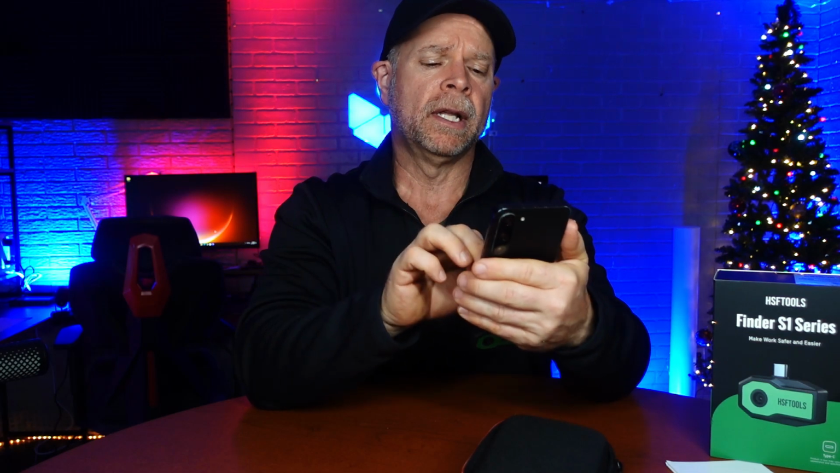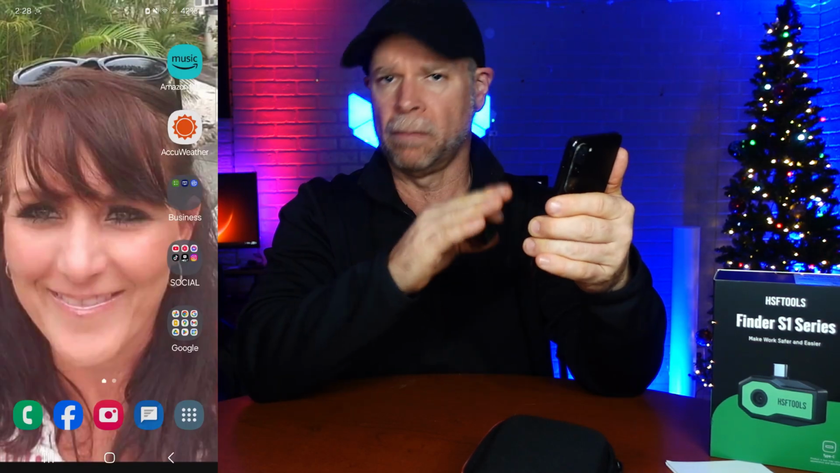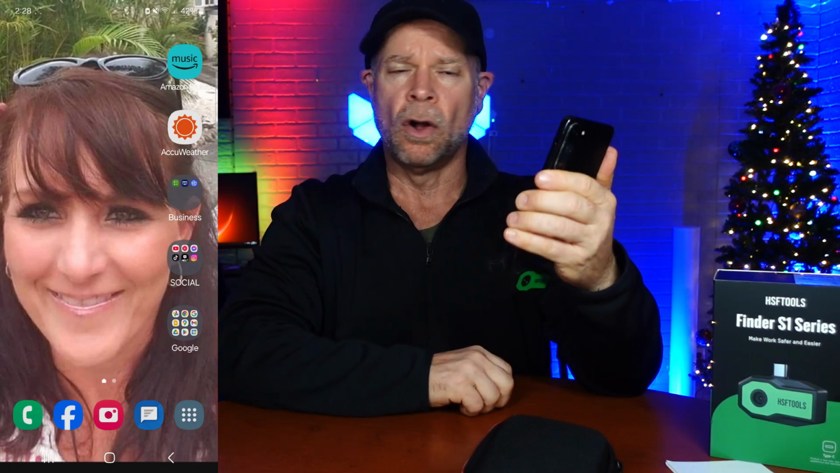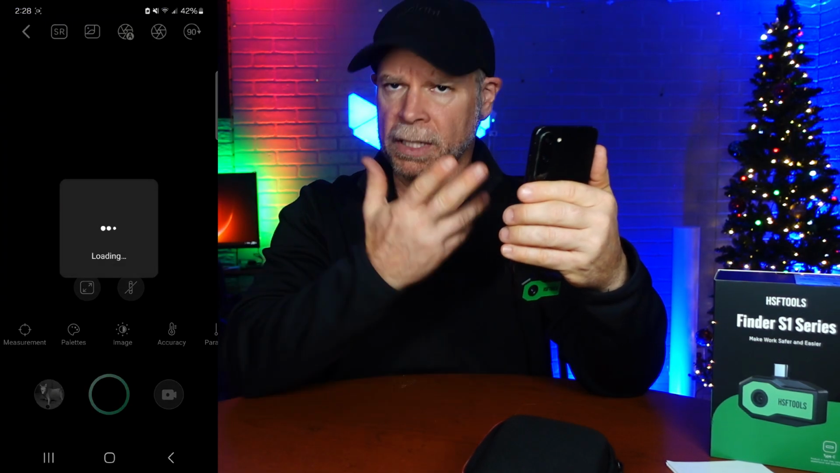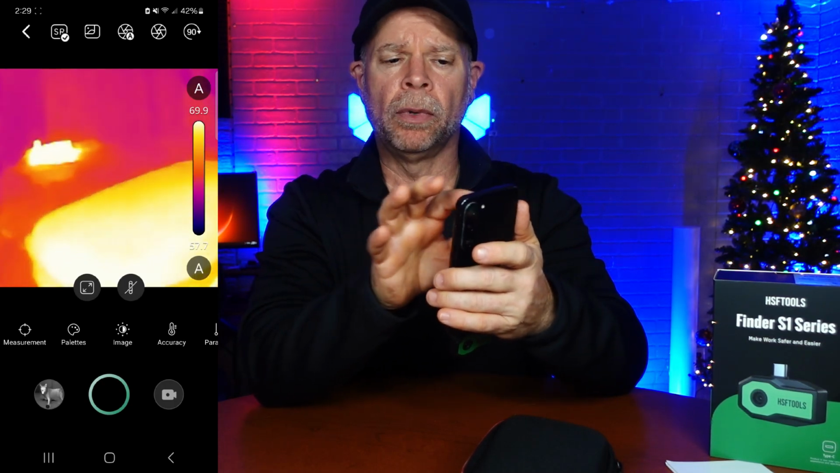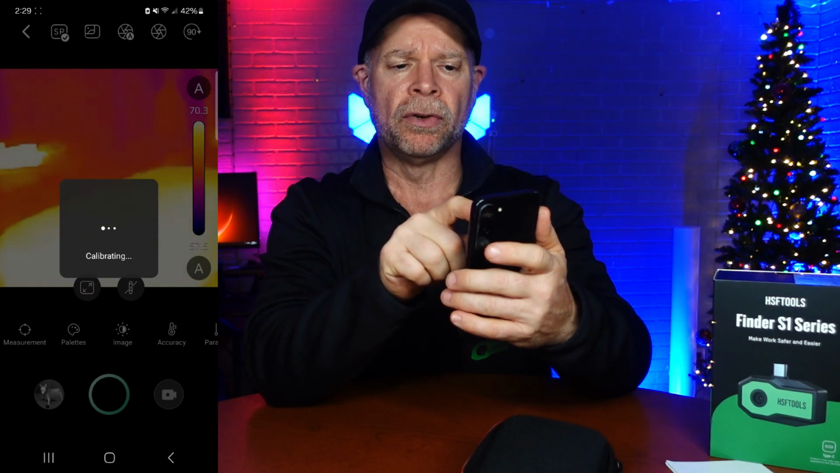So we'll get this, and my screen record is going now. So what we're going to do is just plug in the camera and it's going to open the app automatically, just like that. Now, one of the first things I think is super important is right up across your top toolbar,